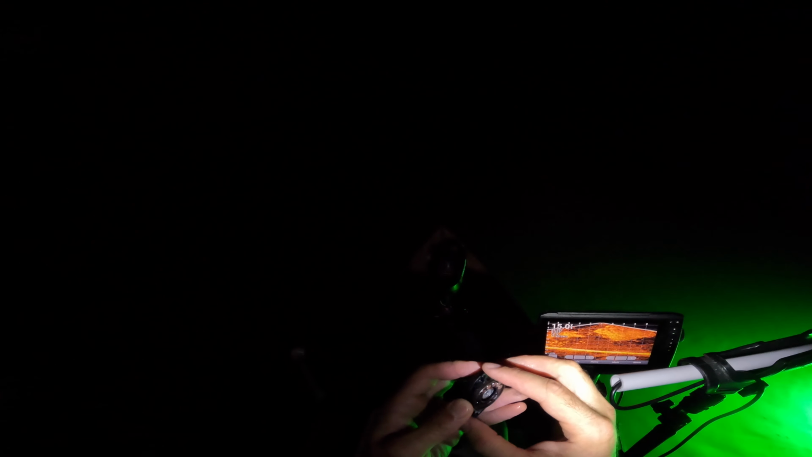No way. It's magnetic and it's stuck to the... Oh my god. Look at that. That's the part that I dropped that just unclipped right here.